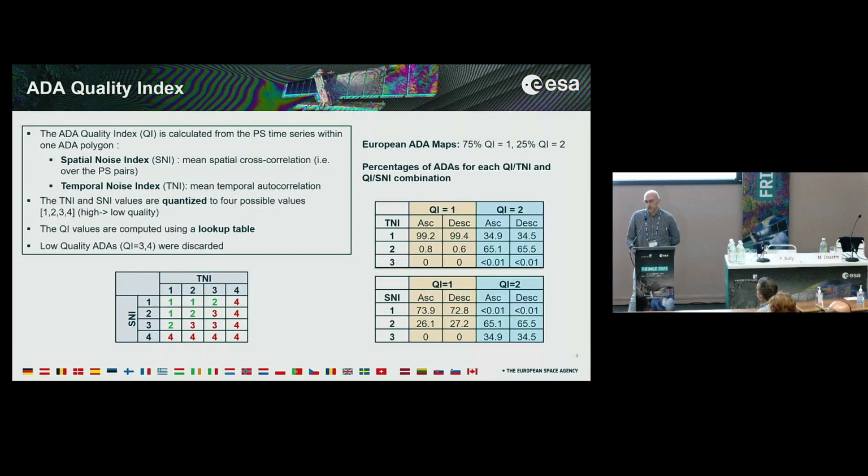These values are quantized to 4 possible values between 1 and 4, and then the global quality index is computed using a lookup table. Quality index 1 and 2 are the only ones considered, because they are regarded as reliable.